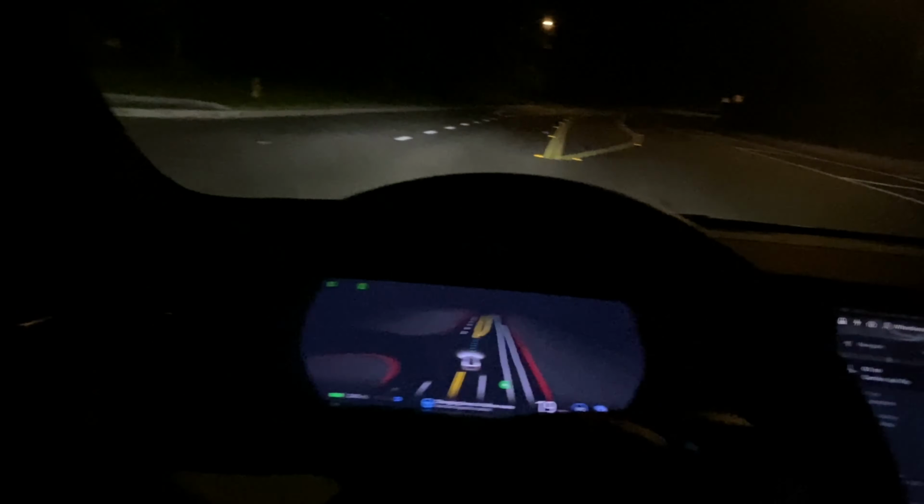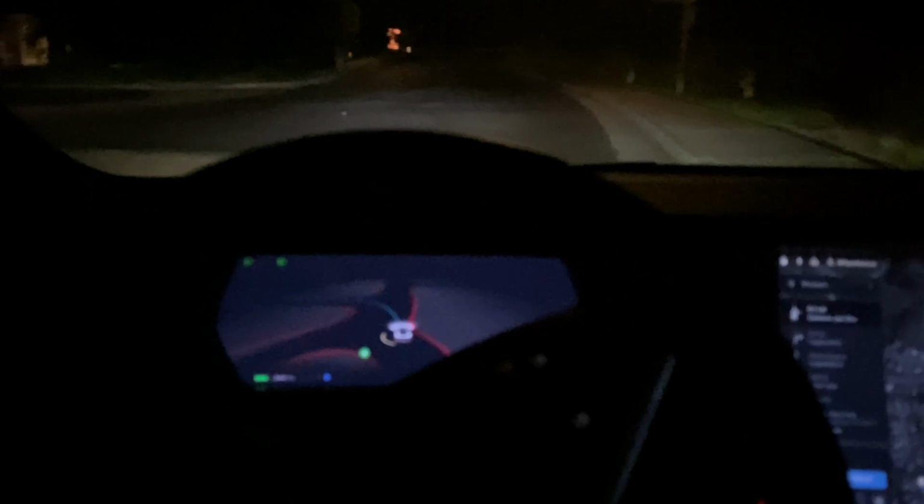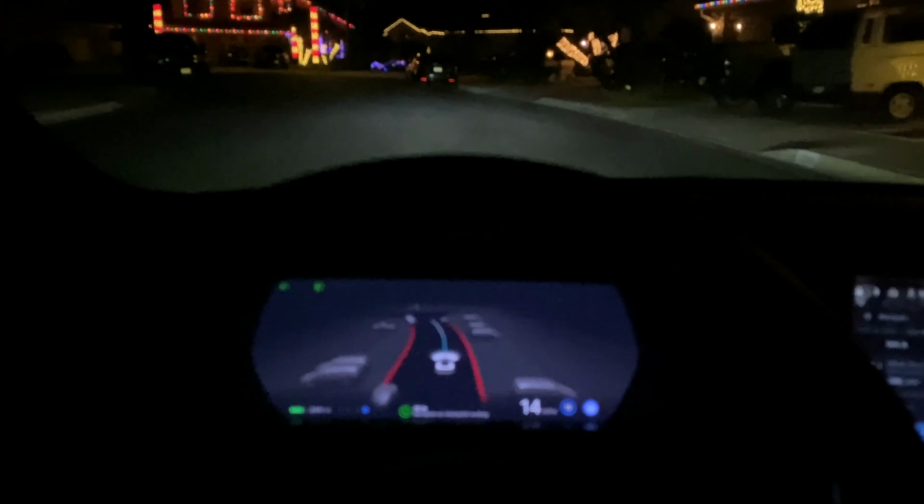So we've got a left turn. Oh, what is happening? What is happening? Oh my God, it missed the turn, almost passed the turn up, slammed on the brakes, and now it has a roundabout here. Oh my goodness, what is going on? Okay, we're going too fast. I need to drop this down to 15 miles an hour. So it's taking us right where we're going.